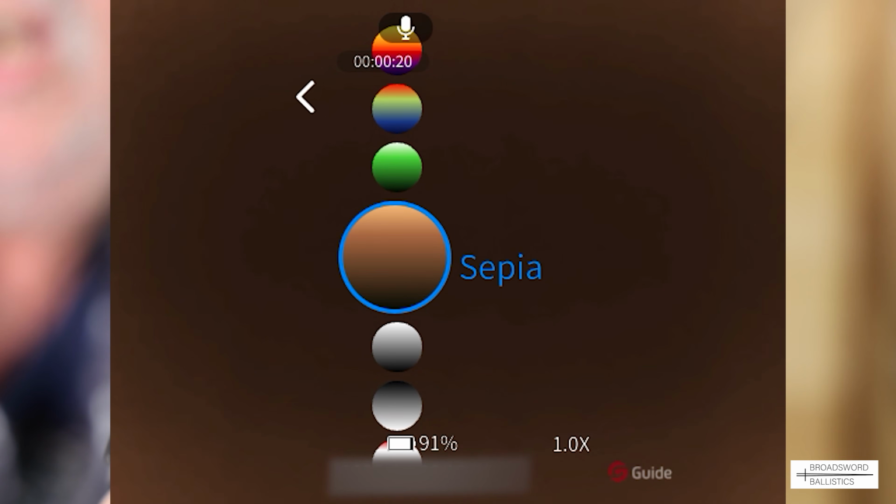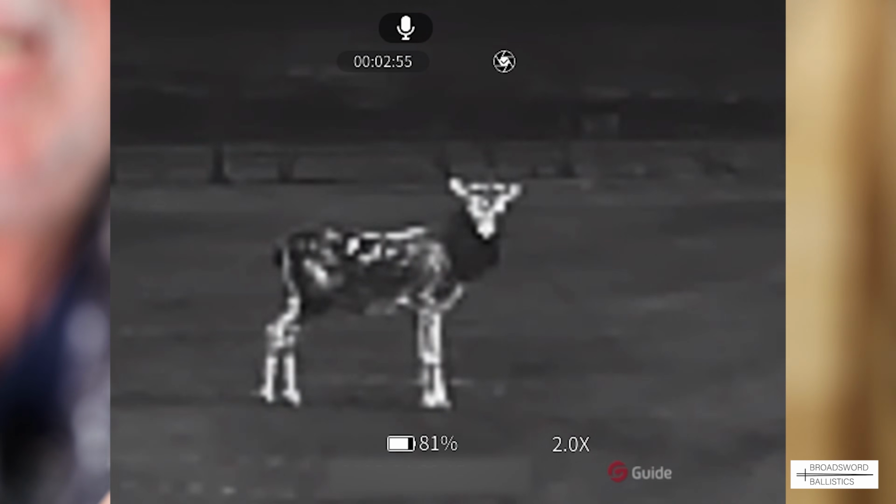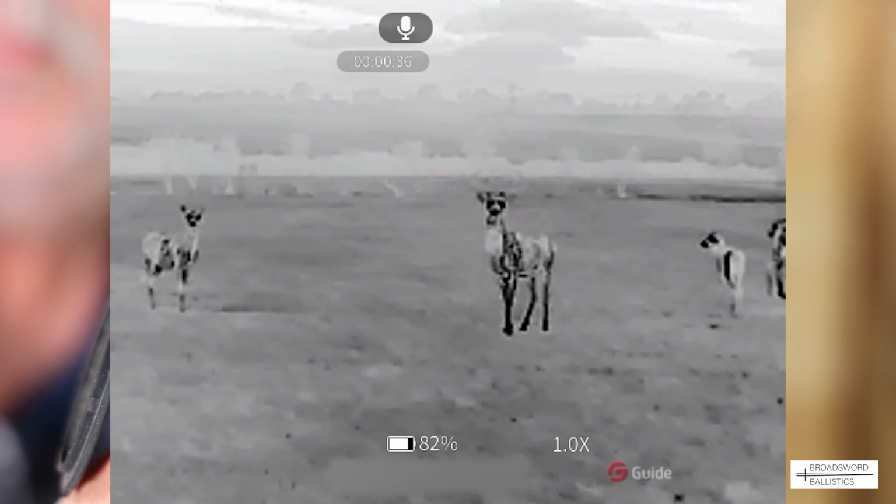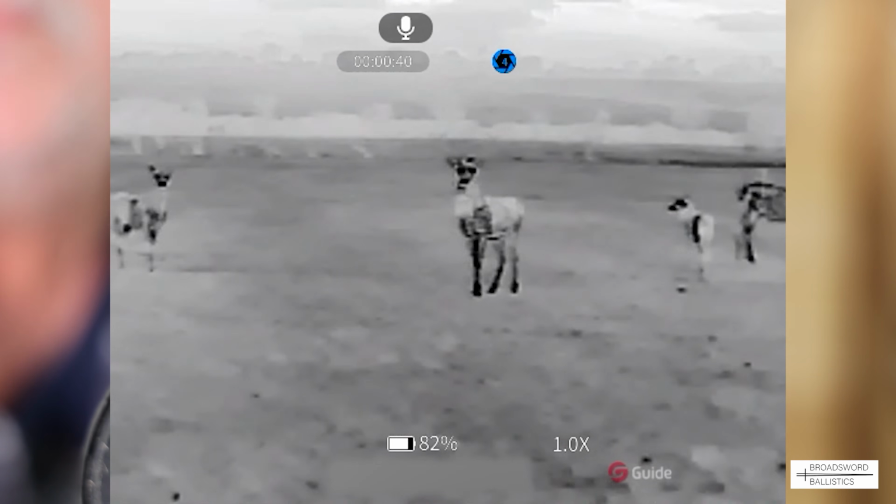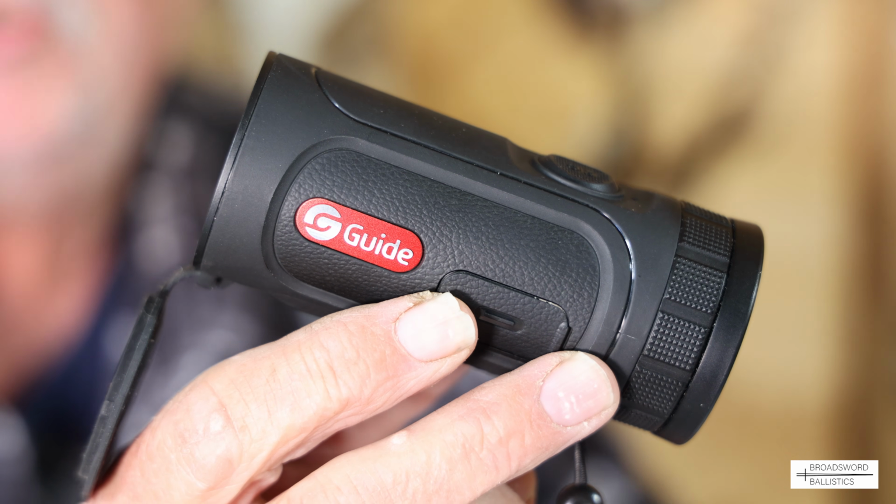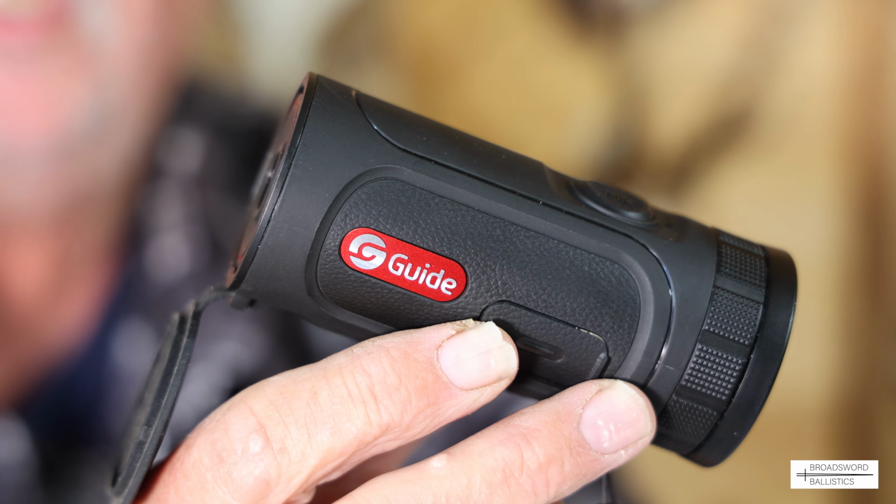I use this a lot for the initial detection of an animal out, because it just gives a light ping, and you think, right, there's something warm there in the wood or on the field, let's go and investigate. Then I will change to black hot, because I find that black hot definitely gives a greater definition to the image, and you can identify an animal, maybe between a muntjac and a fox at 150 yards, which may look similar. You'll think, oh yeah, that's definitely a fox, that's not a muntjac.